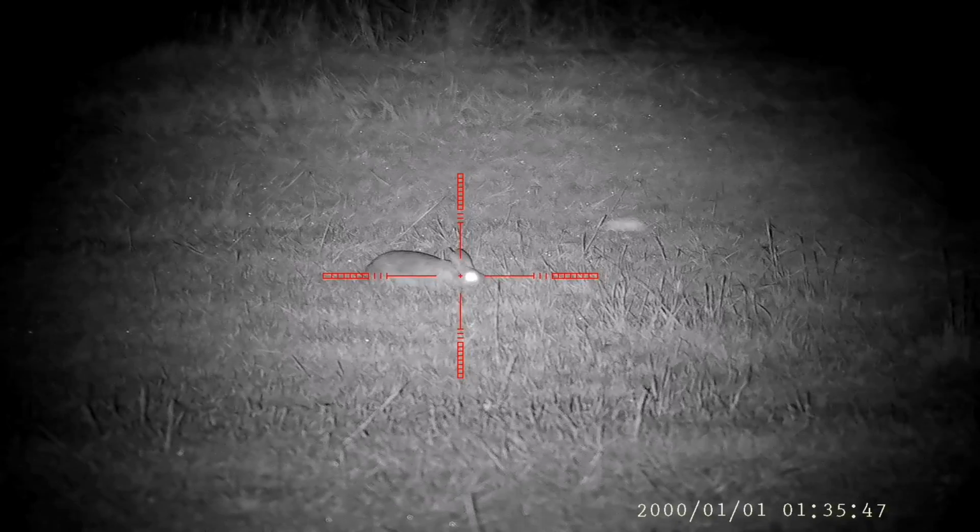Getting a few rabbits tonight. There's a reasonable amount of them out here, so yeah, the ground fog's still giving me a fair bit of trouble, but it tends to blow in and out thick and thin, so I'll just make the most of the gaps and get what I can.